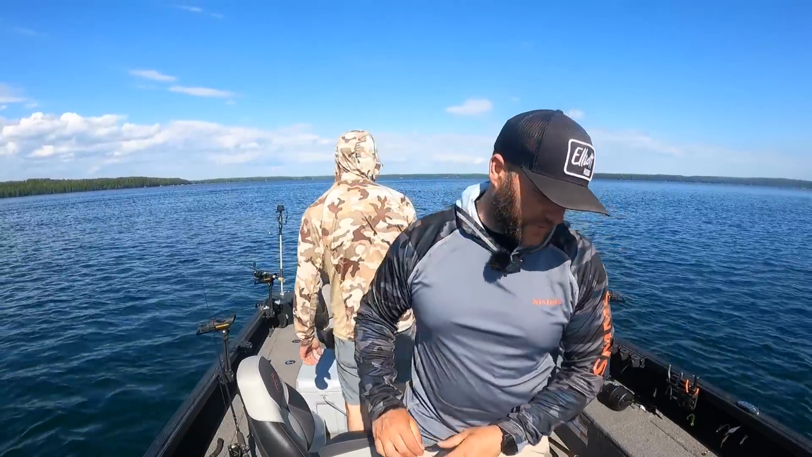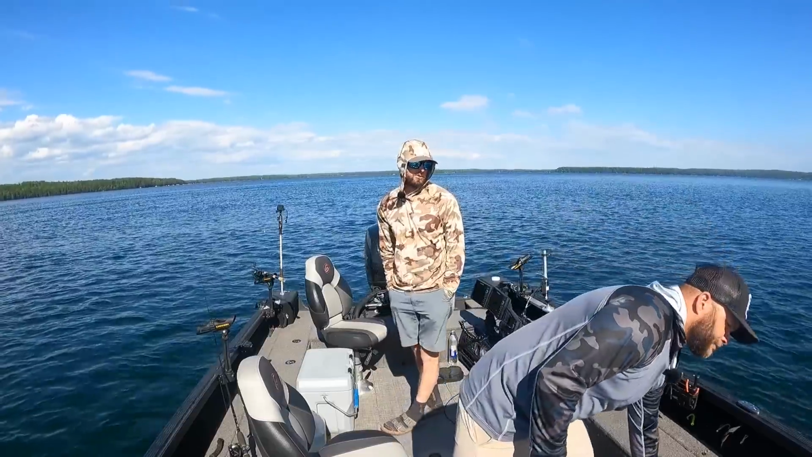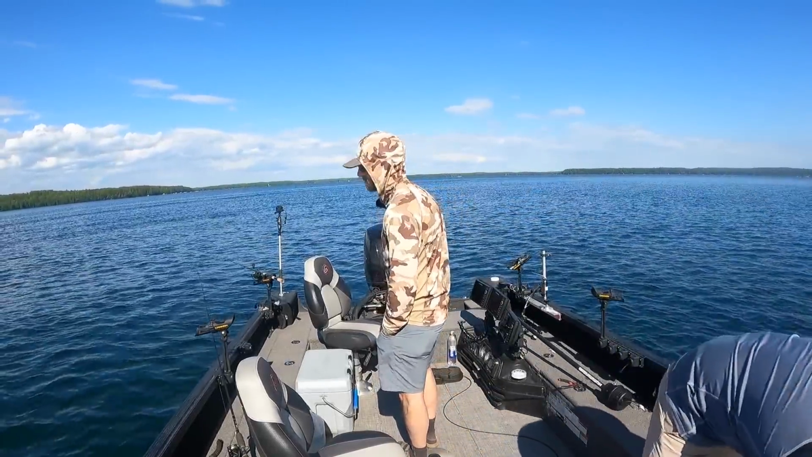Yeah, these aren't 100,000 acre lakes. They cannot sustain pressure. Heavily pressured Northwoods touristy locations, that's how I would describe this body of water.